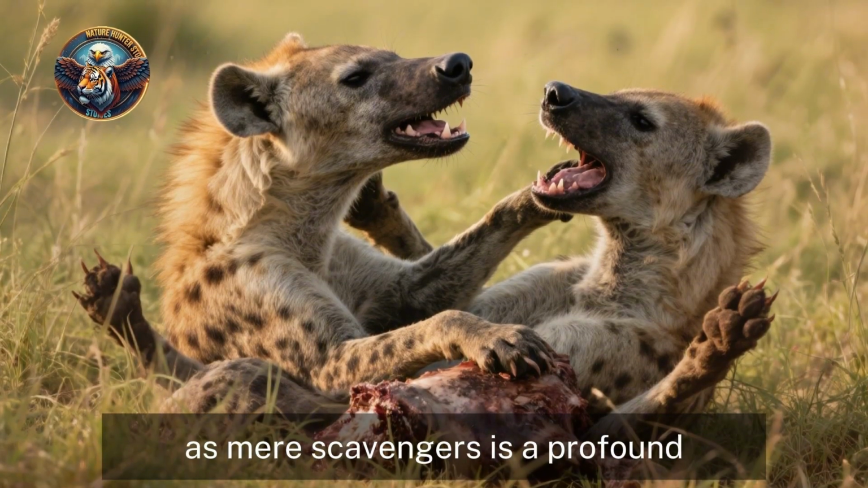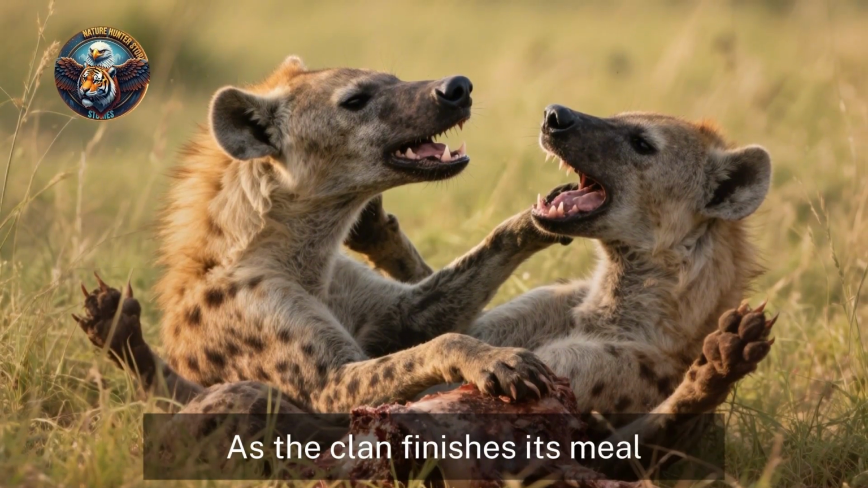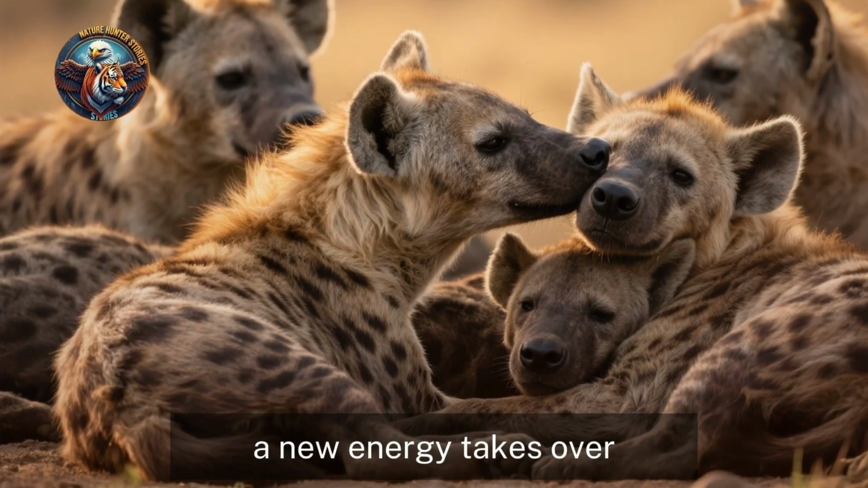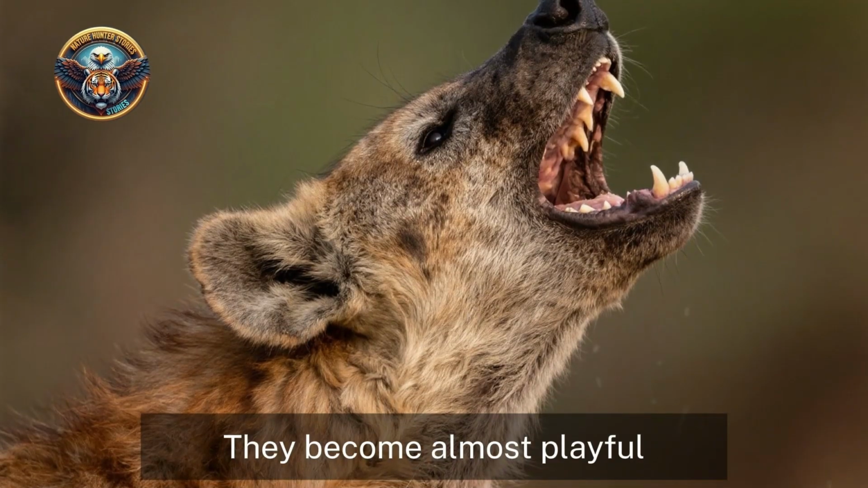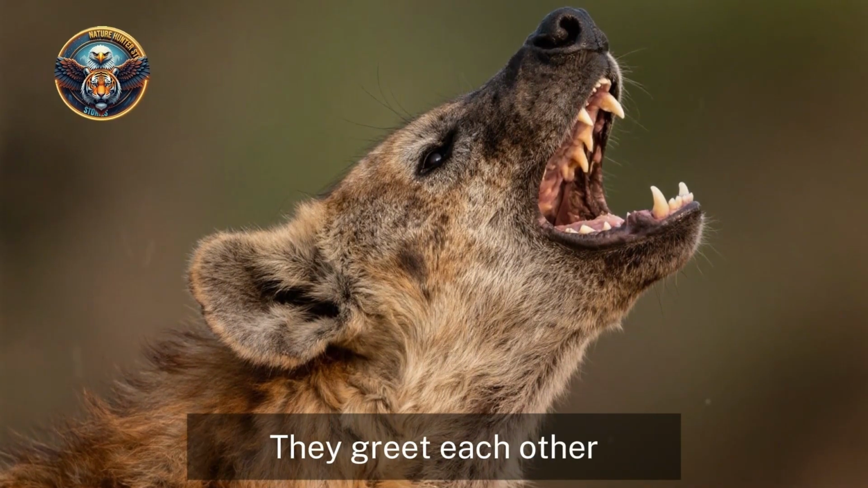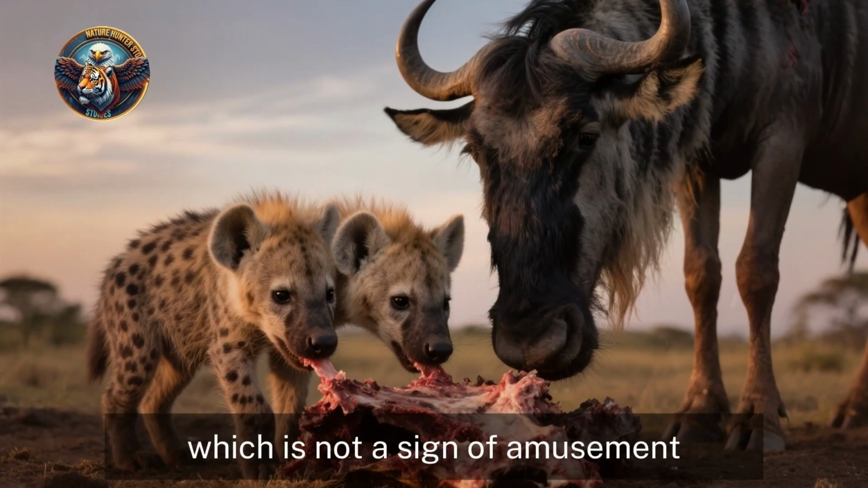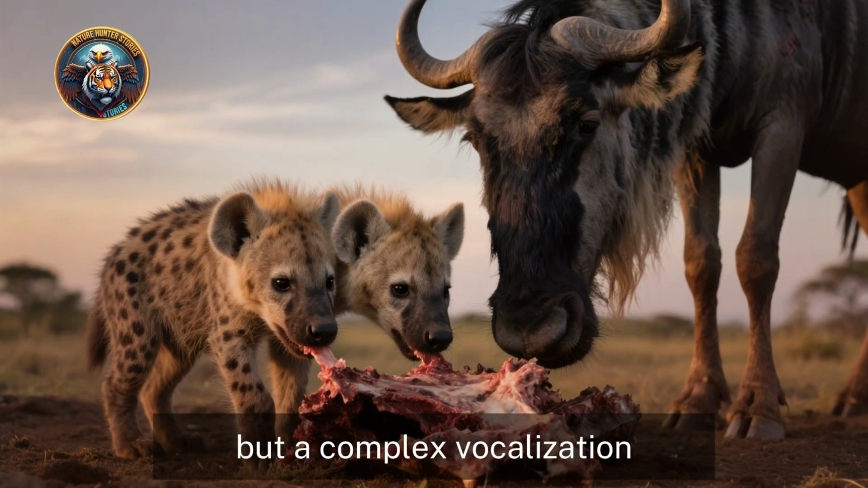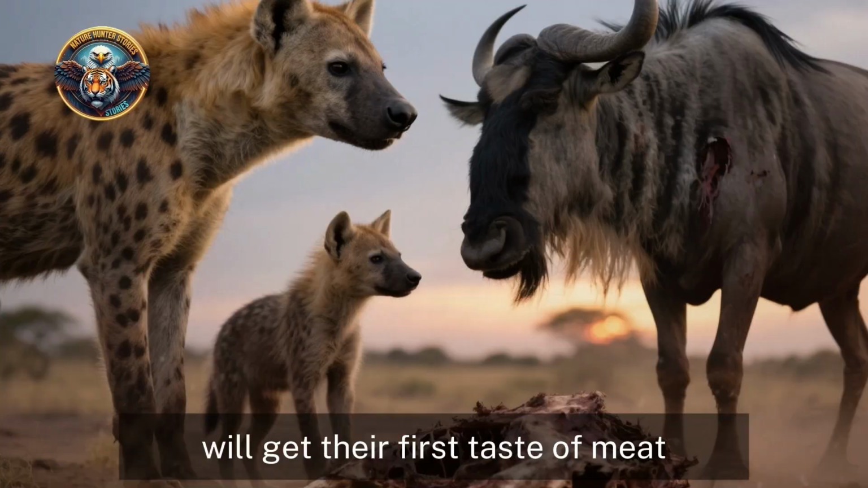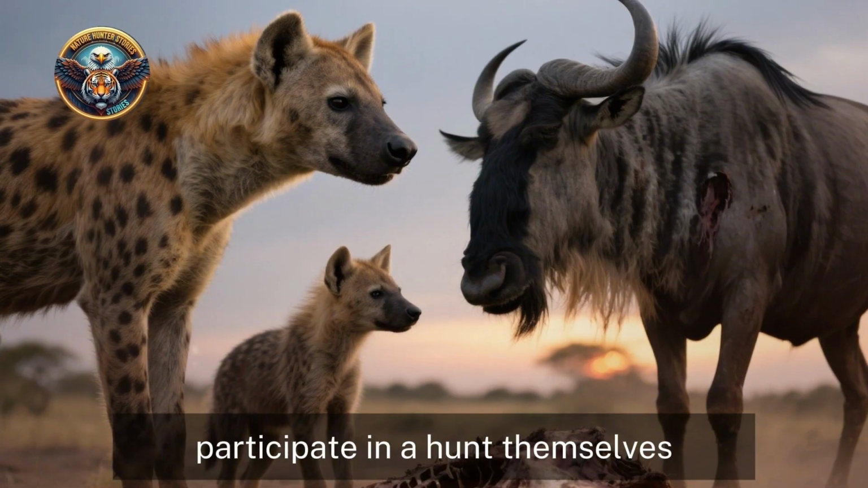As the clan finishes its meal, their bellies full, a new energy takes over. They become almost playful. The tension of the hunt dissolves into social bonding. They greet each other with whoops and giggles, the famous laugh of the hyena, which is not a sign of amusement, but a complex vocalization used for communication. Cubs, brought from the den, will get their first taste of meat, learning the skills they will need to one day participate in a hunt themselves. The knowledge is passed down, matriarch to daughter, ensuring the clan's legacy continues.